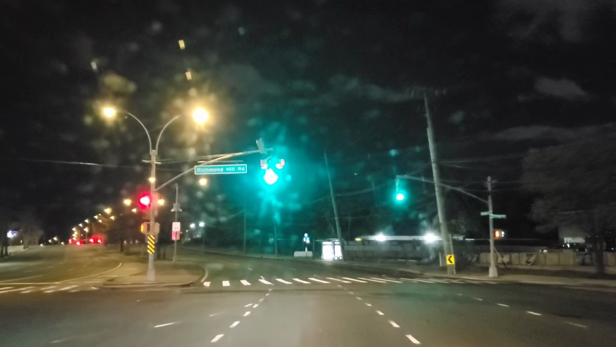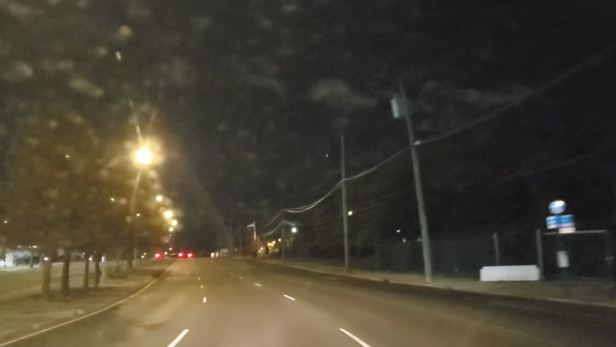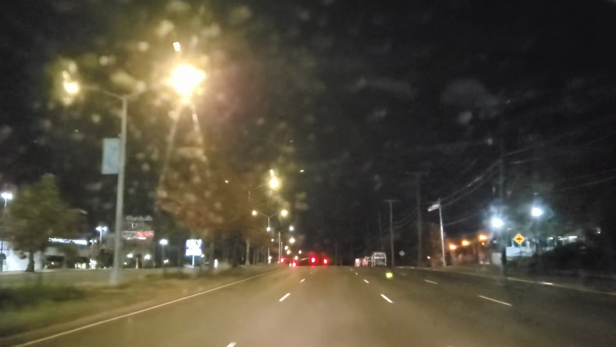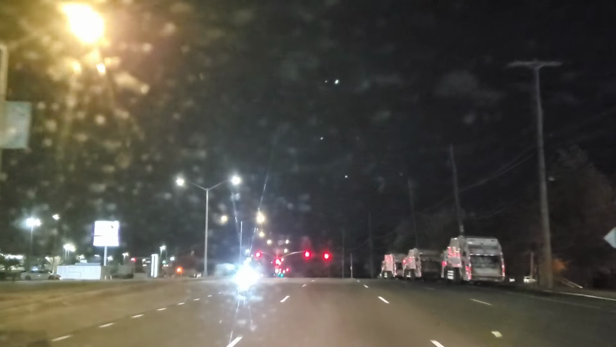Now we're just crossing Forest Hill Road. And off to the right, way off to the right, is what used to be the largest landfill, I think